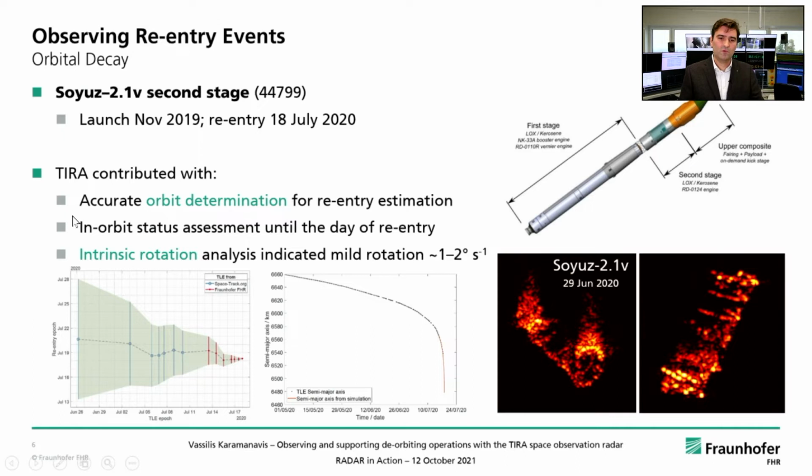And indeed, down here you can see our re-entry predictions. On the y-axis is the estimated re-entry epoch, while here is the date of the prediction. And as you can see, as we go closer and closer to the point of re-entry, the errors diminish. Furthermore, here is another plot of the semi-major axis of the orbit with time.